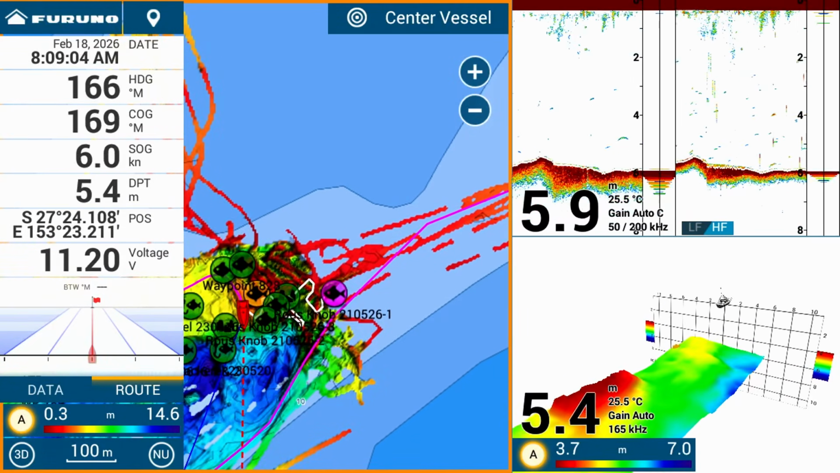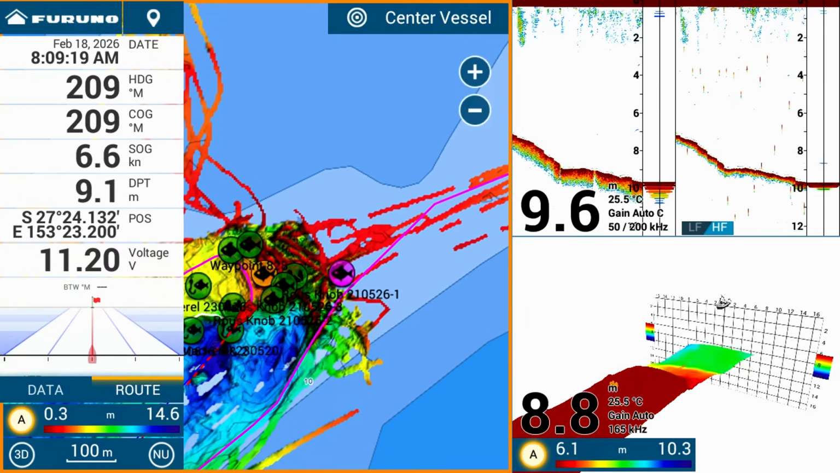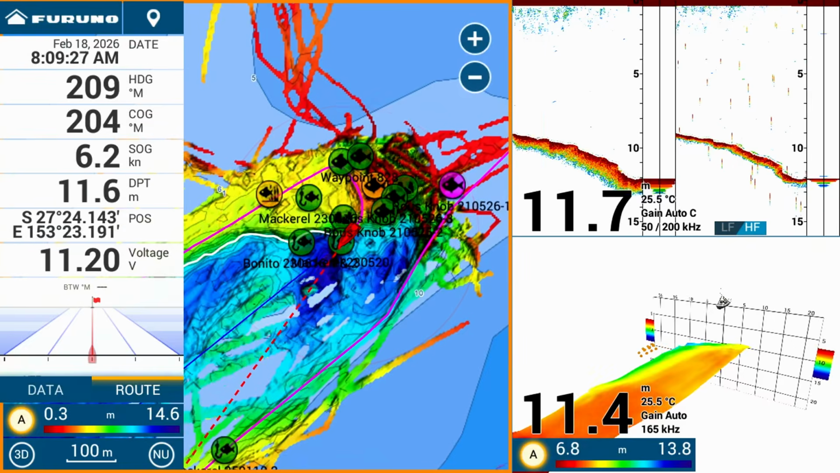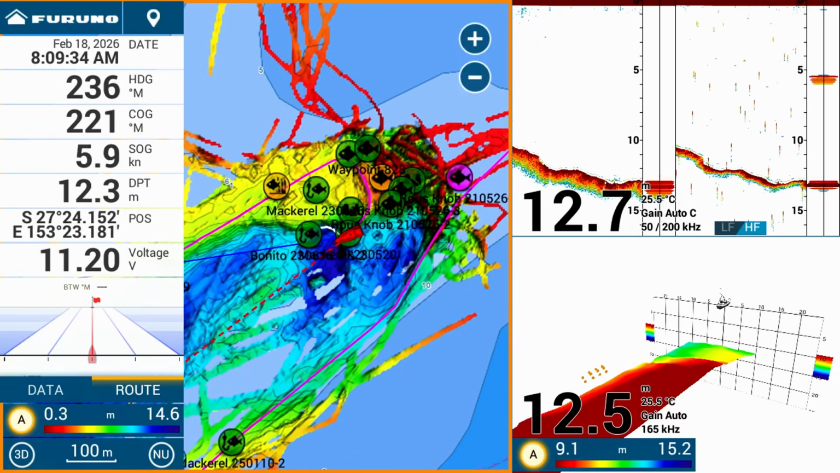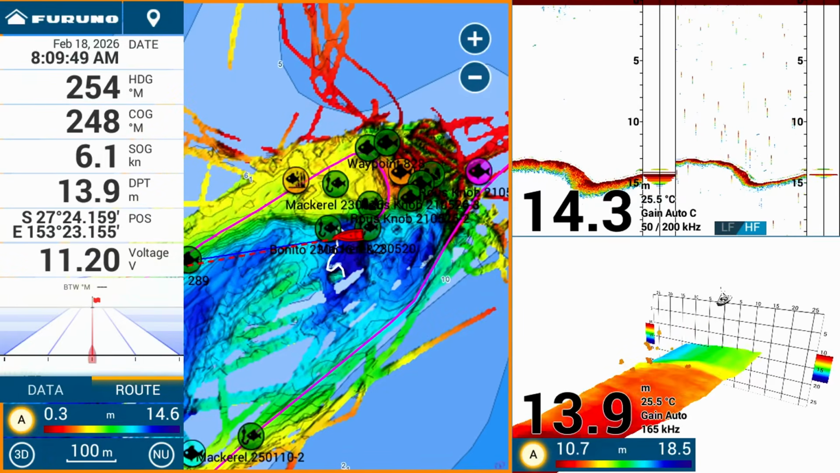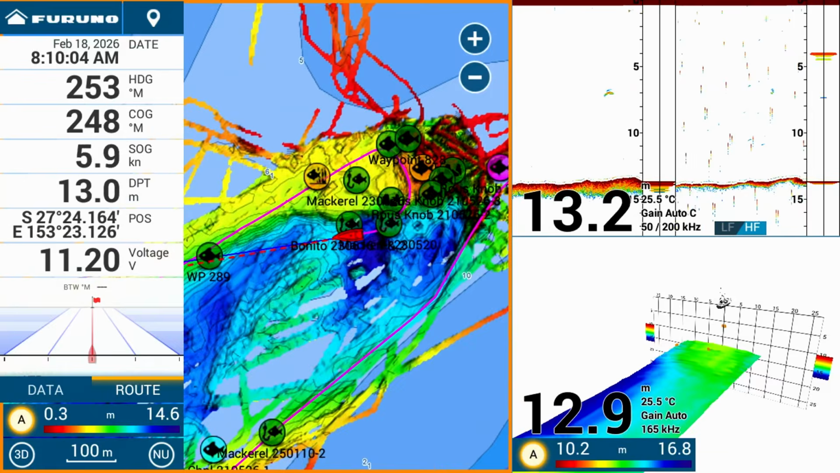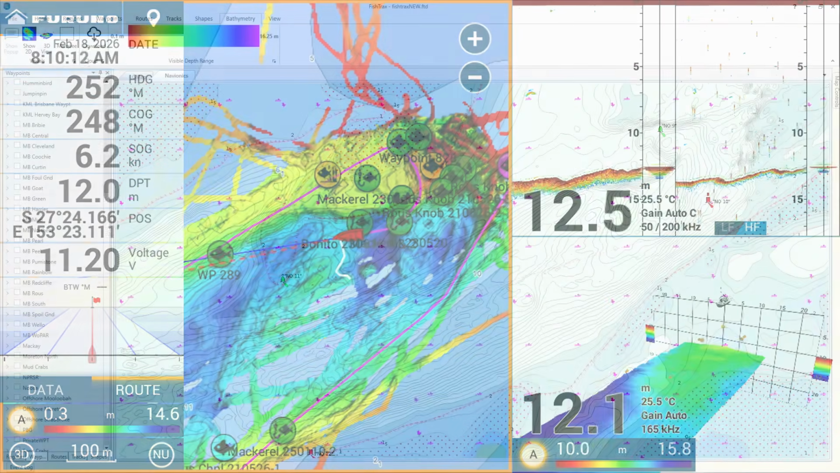The current swirls around this structure a lot, and in all the time I've been fishing it, I don't think I've ever done 2 consecutive drifts that take me over the same spot, even though I've started the drifts as nearly as possible from the same spot. The current just seems to change all the time. Because of the current, these days I prefer to just spot lock somewhere and be done with it.